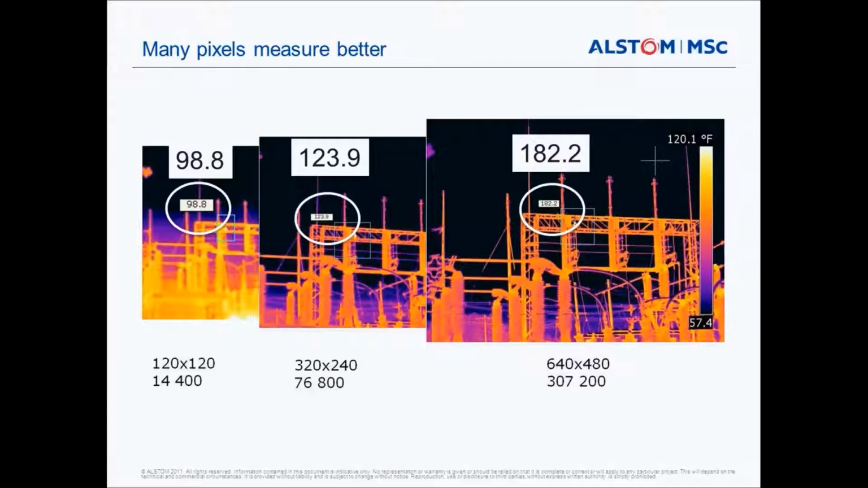So once we're moving from a lower resolution camera up to a higher resolution camera, you can see there how the temperature accuracy of a fault at a distance is much more accurately obtained. So this is just an example here of why we actually need to have a resolution on the camera to suit the application.